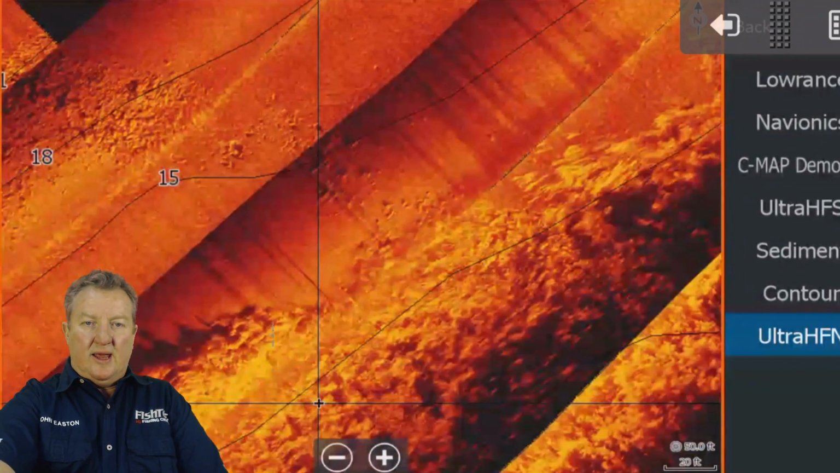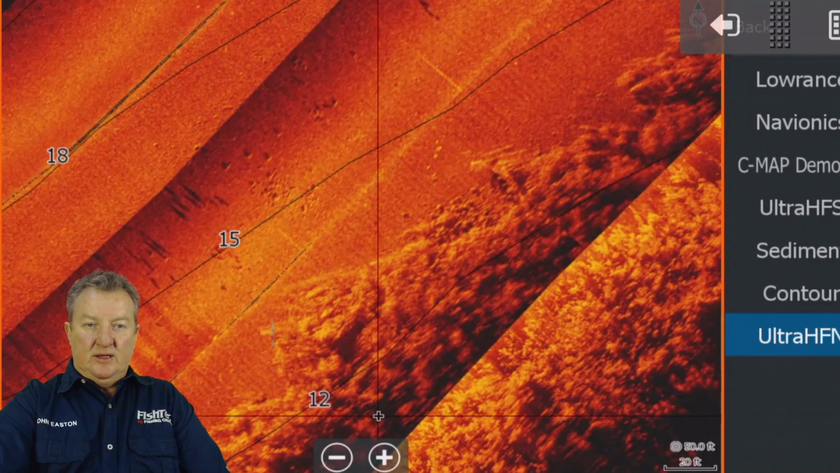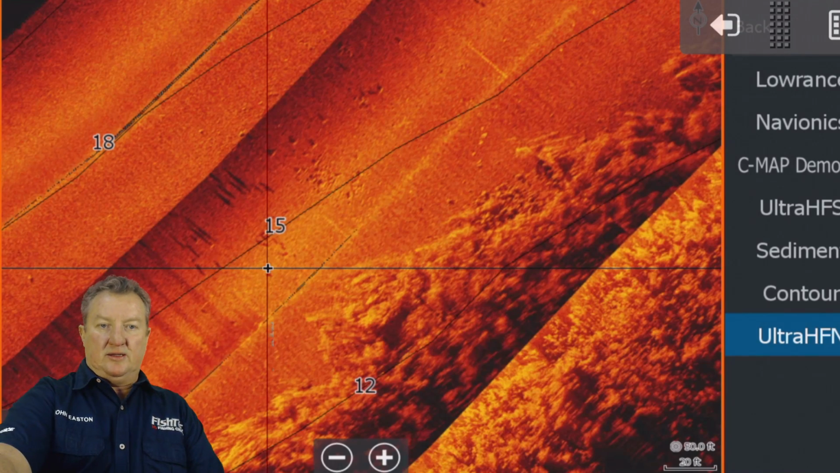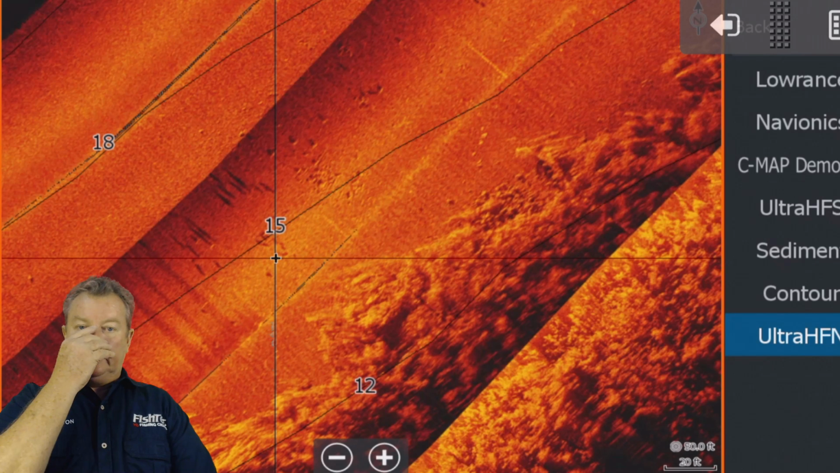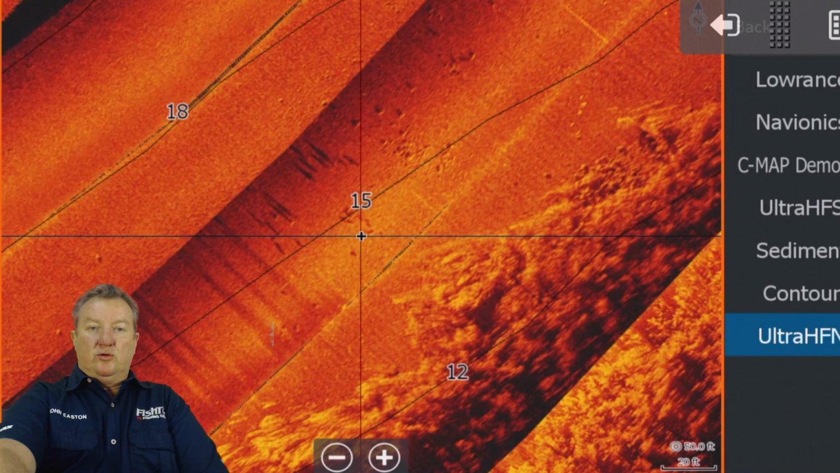Again, there's your weed line. There's some more rocks there. Oh man, look at this. Okay, you see those big shadows there? Let's just put that in the center of the screen there. You see how the grass point comes out there? And you've got all those shadows there?